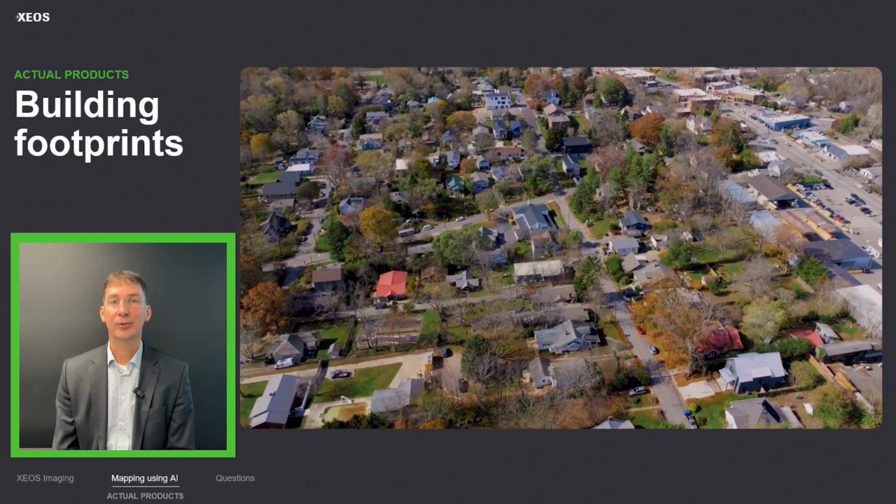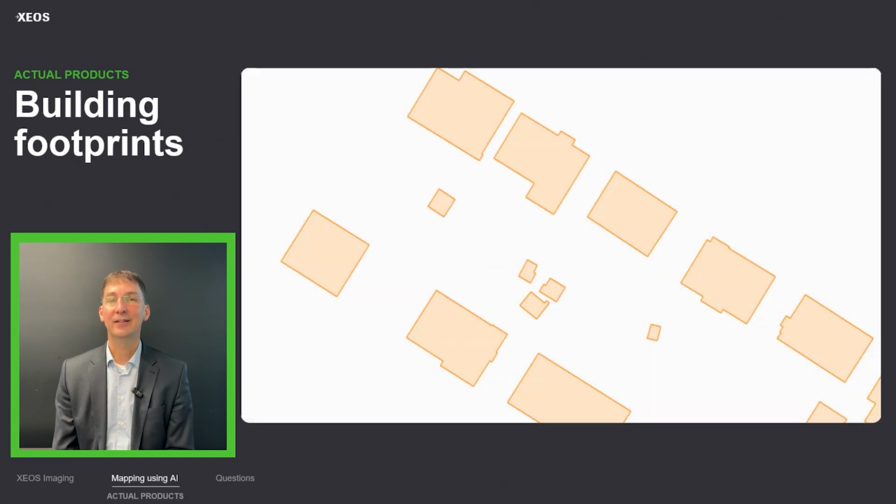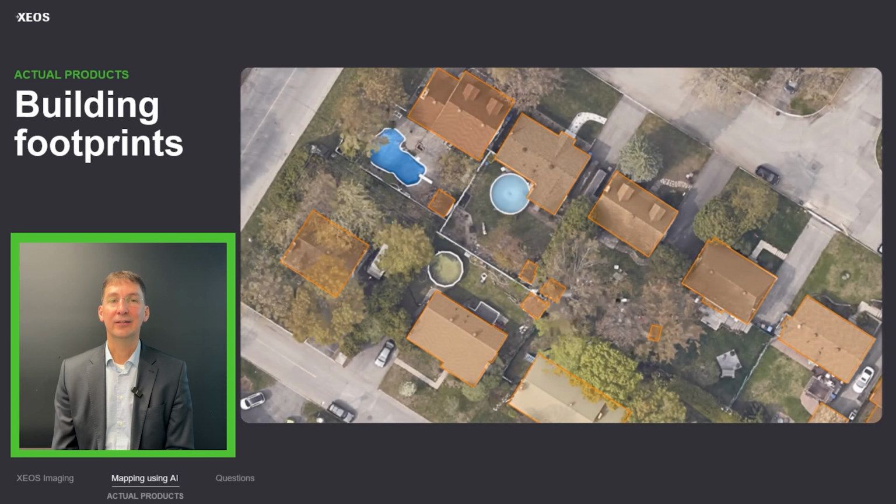From the Lidar classified by AI, we can easily extract the building footprints. The building footprints represent the projection of the roof on the ground, and it is delivered as a shapefile. So it's very lightweight and easy to use, compatible with all types of GIS, and we add attributes to those polygons. For example, we add the height of the building and also the minimum altitude of the flooring of the house.